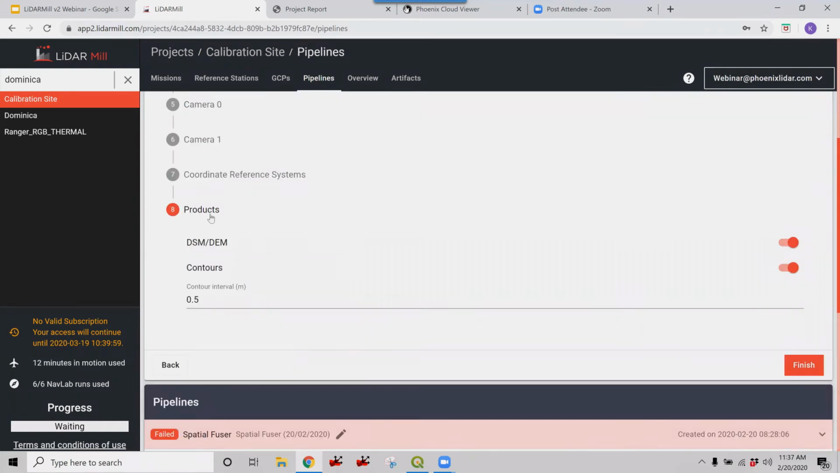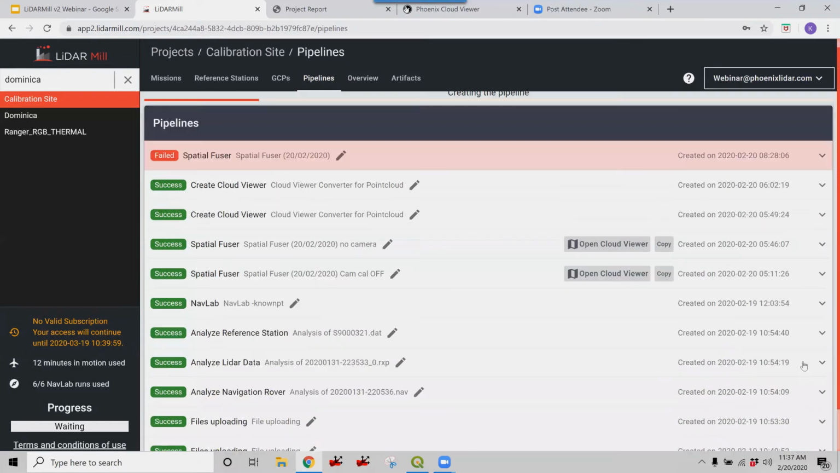And then step 8 is choosing which data products you want to export. By selecting this, you get DSM, DEM, and CHM, the canopy height model. And if you enable contours, just select whichever contour interval you'd like, and click finish.